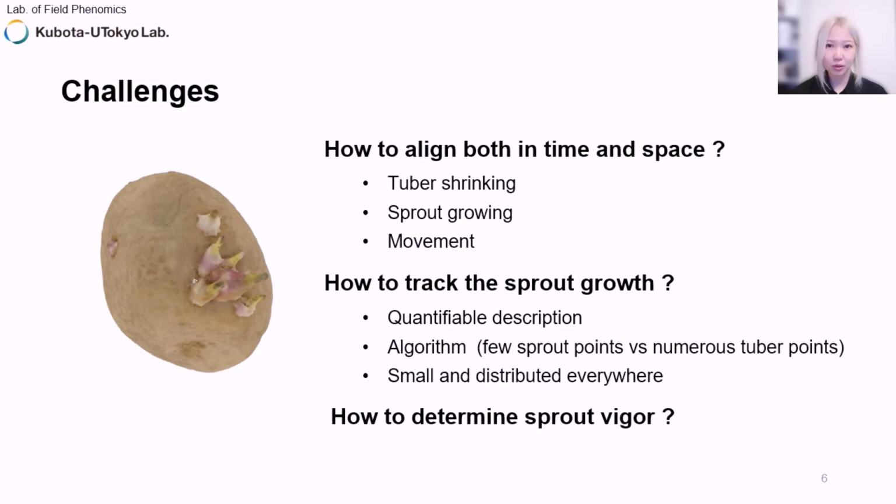What's more, sprouts are small, but they are distributed everywhere. The third challenge is how to determine sprout figure effectively.